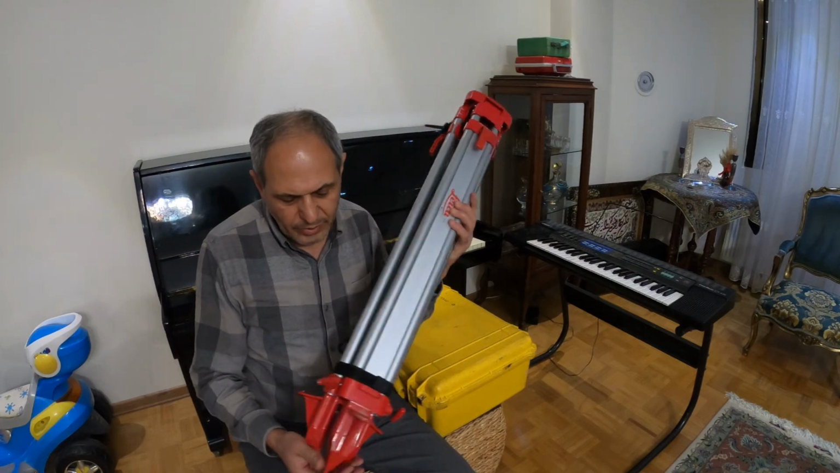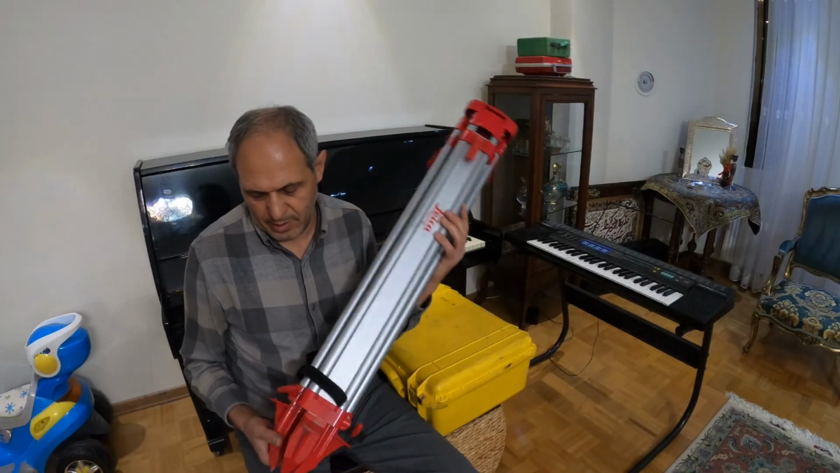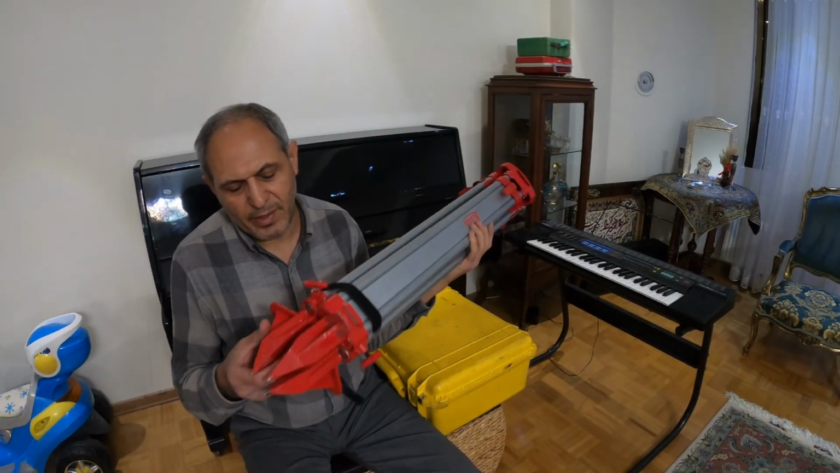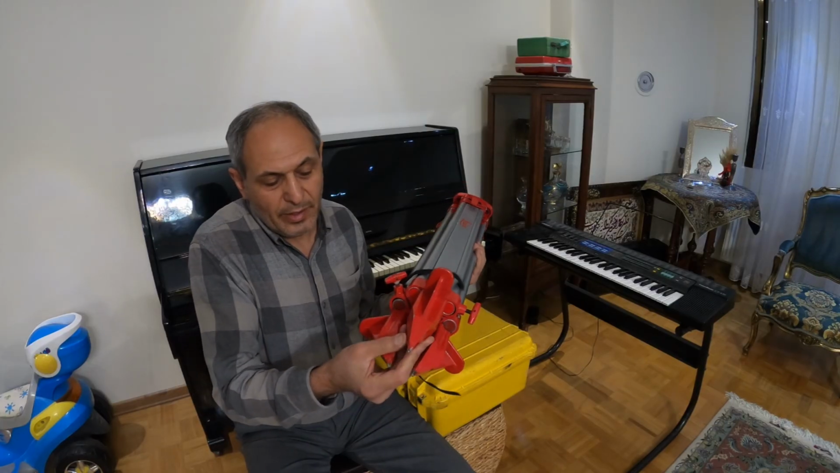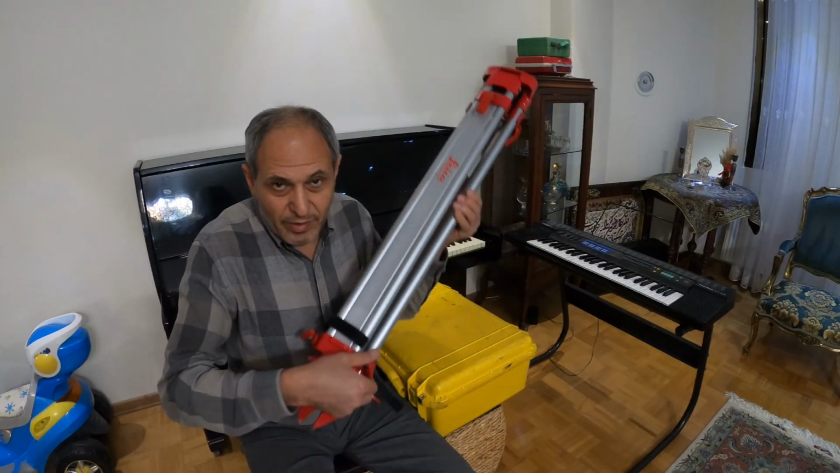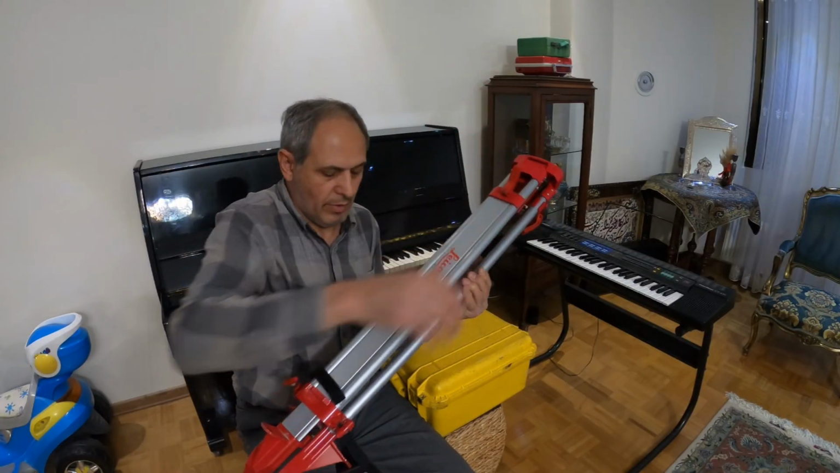Actually, if you open this one, there is a place where the tripod legs can be locked, and then they will not get out of each other like this. For each of them, you have a screw here and also this.